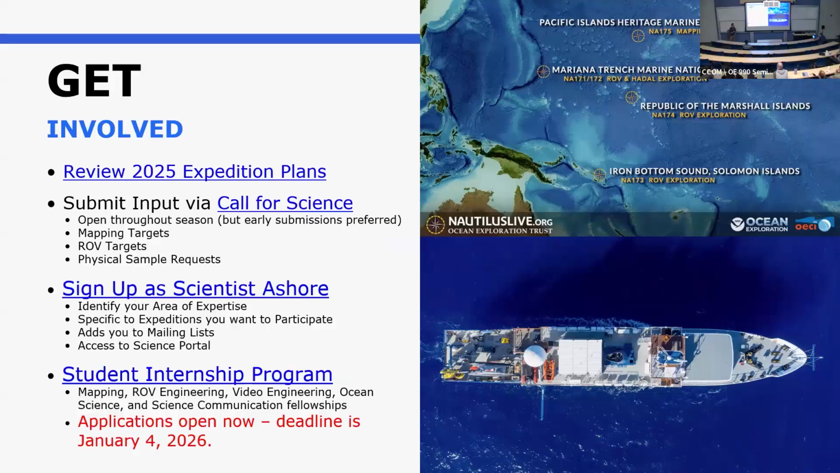I mean, it's really unique in some ways. I haven't seen another place where you can be actually driving an ROV within a few days of being on the ship as a student. It's really cool. We also have mapping internships, so we train you systematically on how to run all of our mapping systems, how to process the data, how to make products out of it.